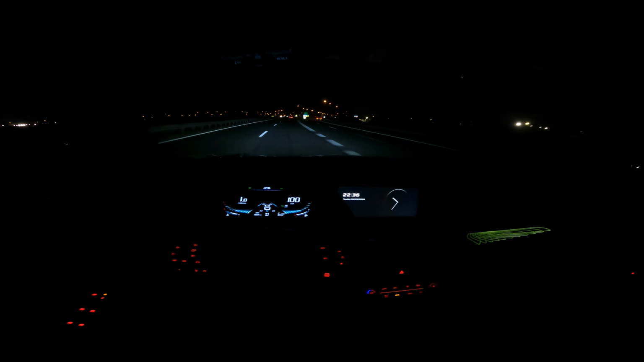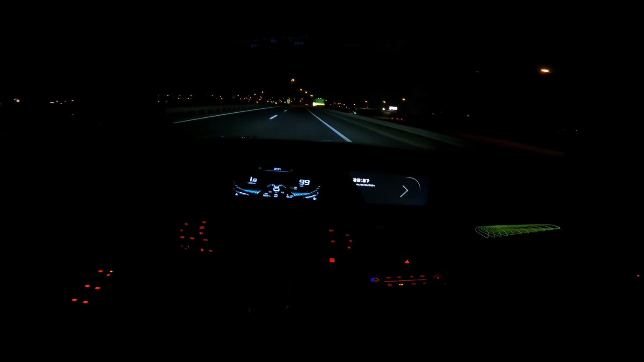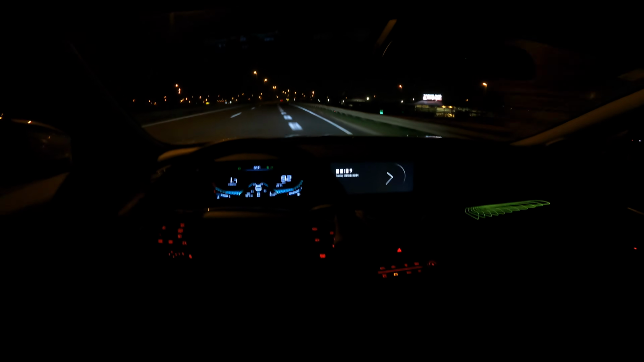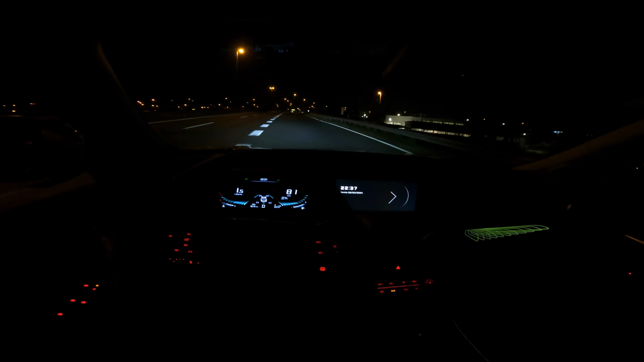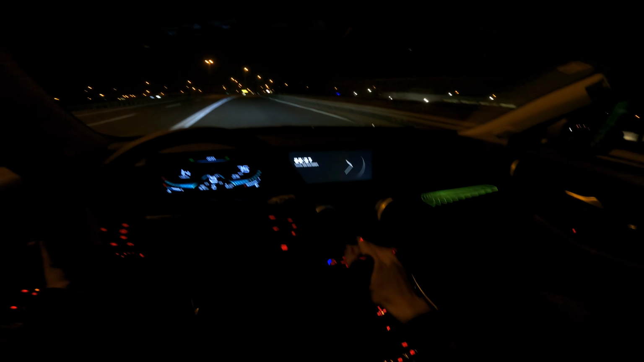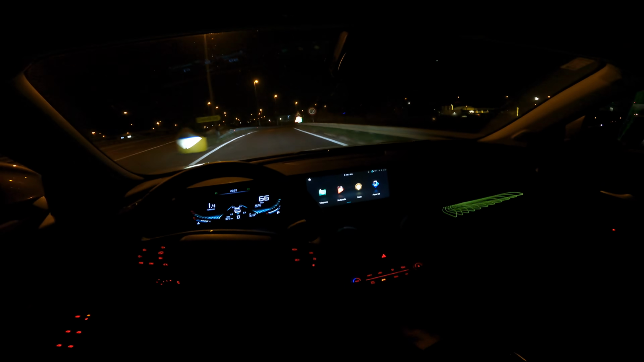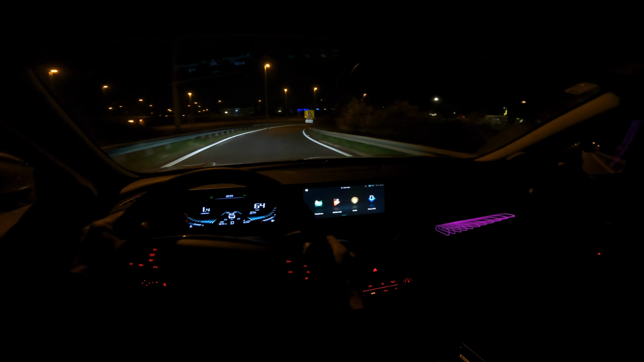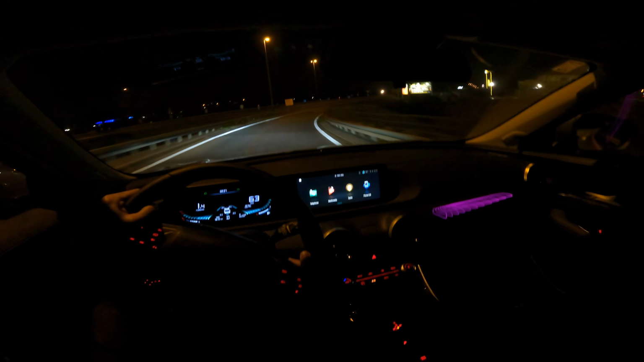But okay, you do have a basic cruise control, so you can rest your foot, and you can press on the steering wheel to cancel it, or you can just press the brake. So you just tap here, the screen comes back on. But still, generally, I would say this is a very nice and comfortable SUV.